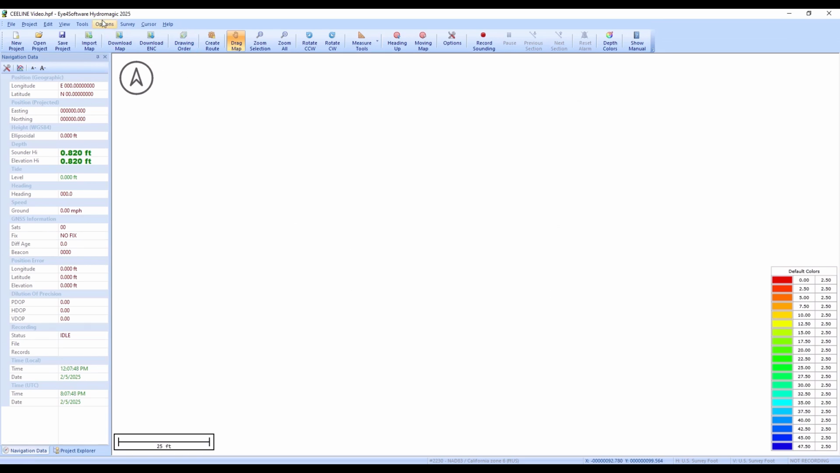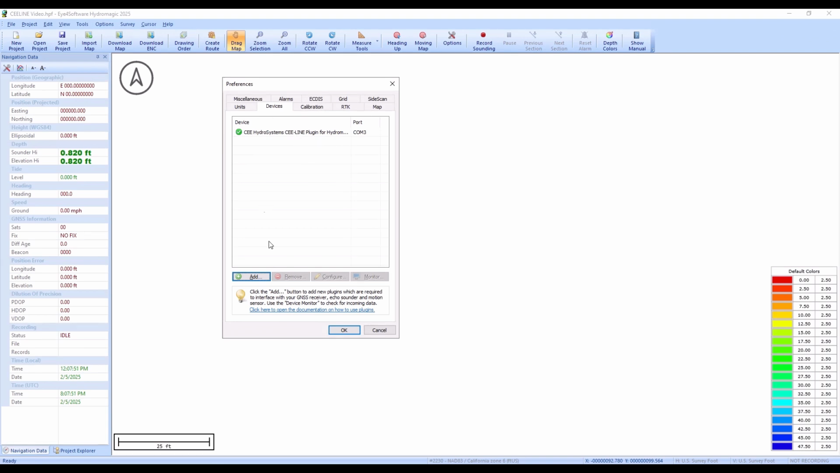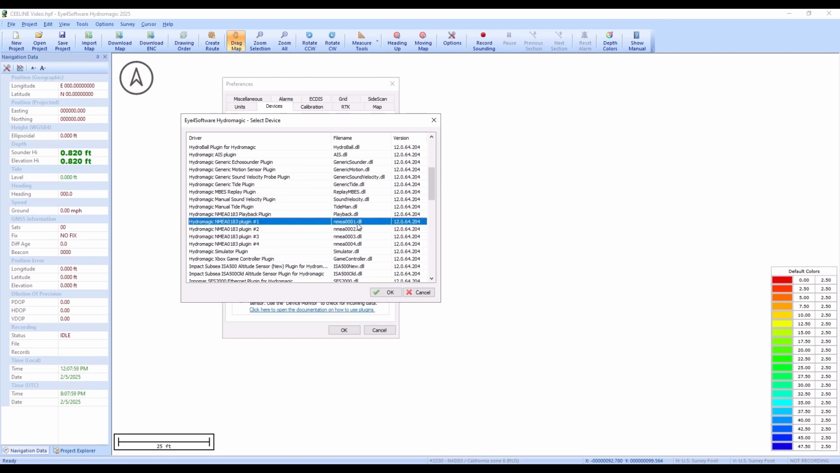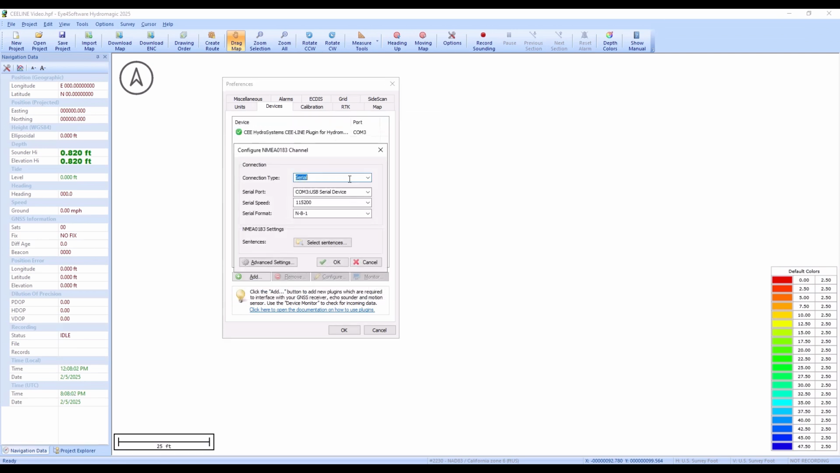So we can add it in Hydromagic. So we go back to Options Preferences and then Add. And we're going to add the GPS. And the GPS is going to be a standard NMEA 0183 input. So we're going to pick one of the plugins. And the connection type will be serial. It's coming in through Bluetooth. And so we have here now 2 new ports have appeared, 6 and 7. So USB serial device, there's a 2 for the CEE-LINE and 2 more have appeared from the GPS we just paired over Bluetooth. So one of these is going to be active for the communication. I'm going to guess COM7.